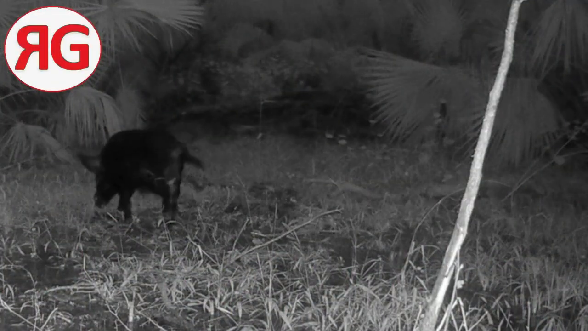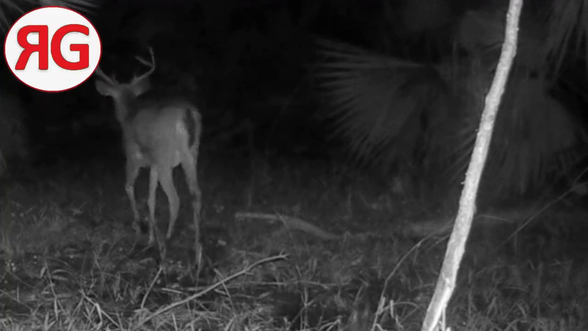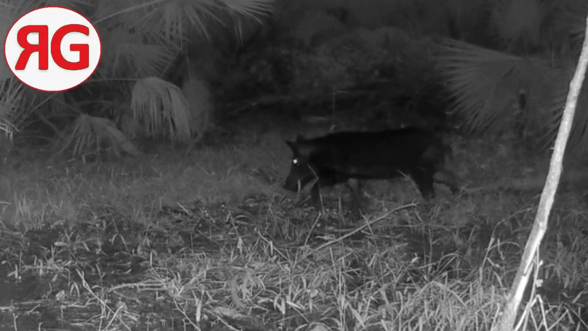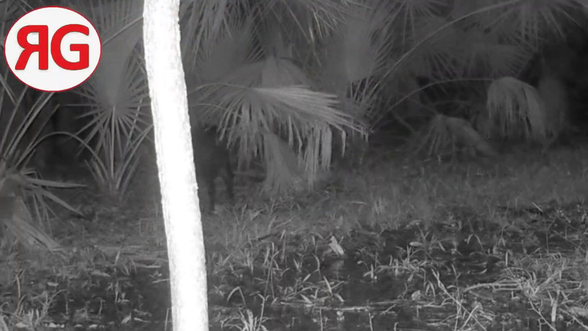Another pig wandering through. You always wonder where they're coming from and where they're going. Never really know. There's a buck, he's treading carefully because, well, there are bear in the area. So yeah, I guess he's got a right to be wary. Another pig wandering by. Raccoon tipping through the water again.